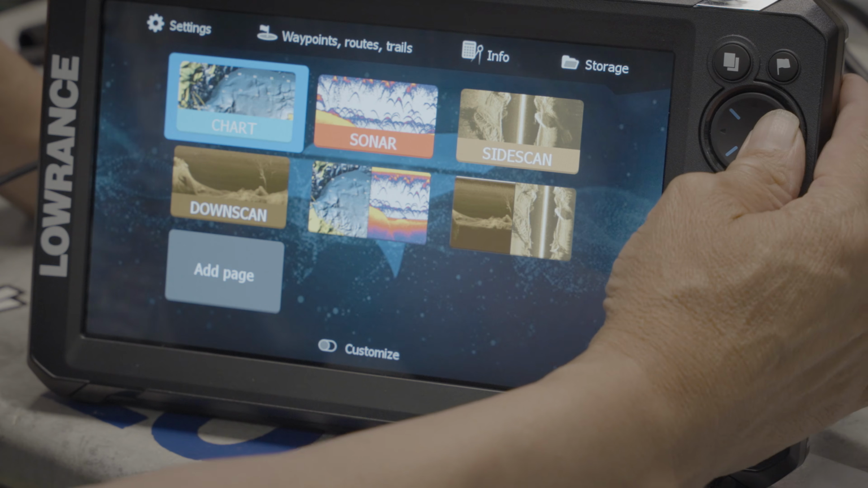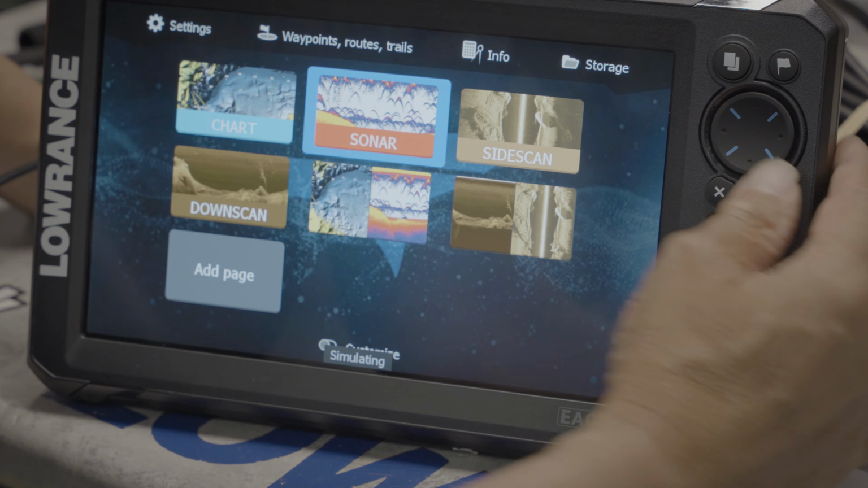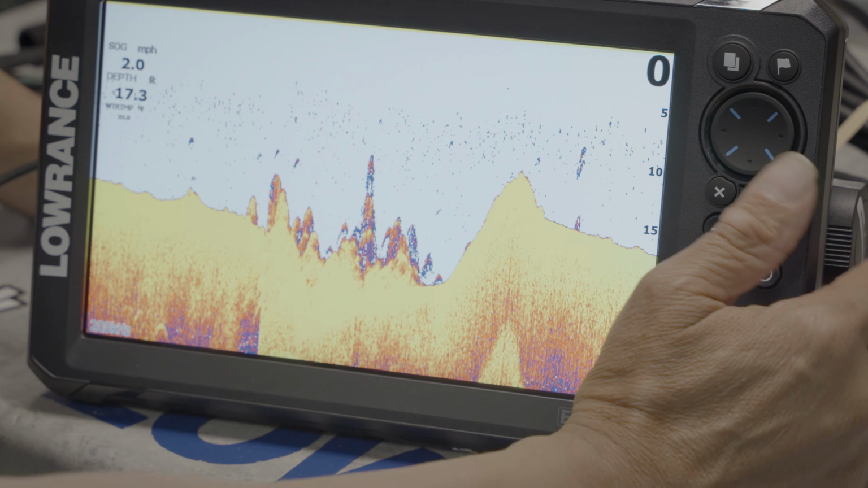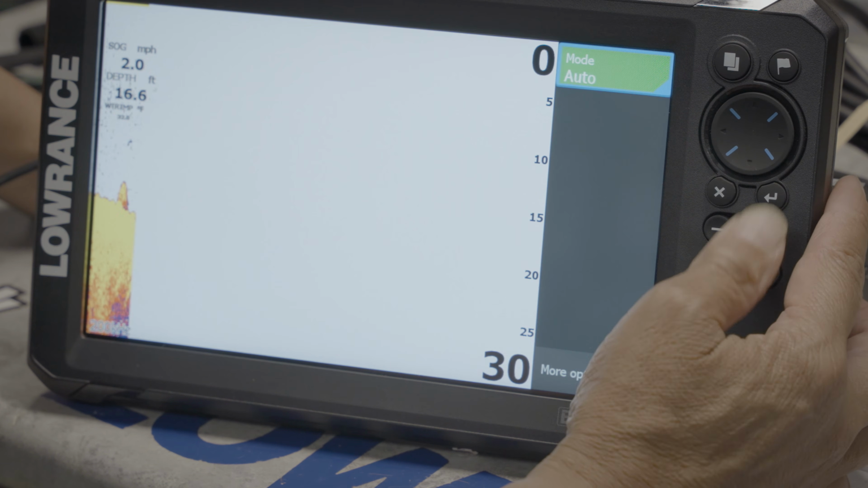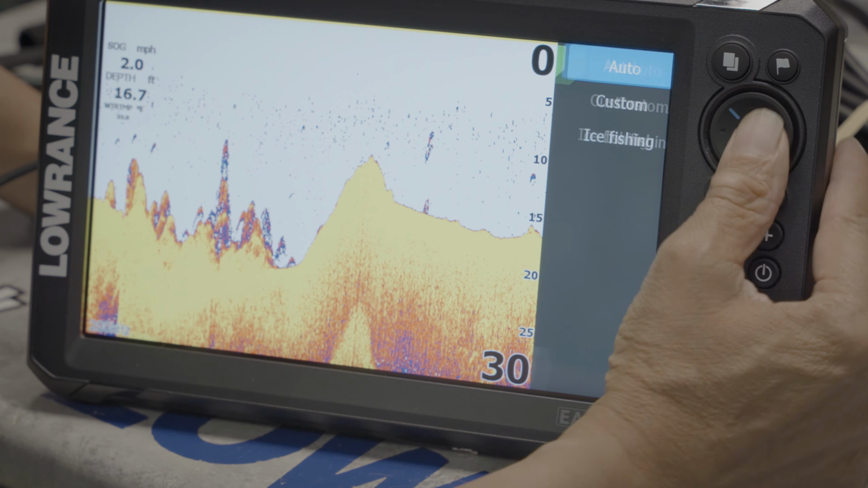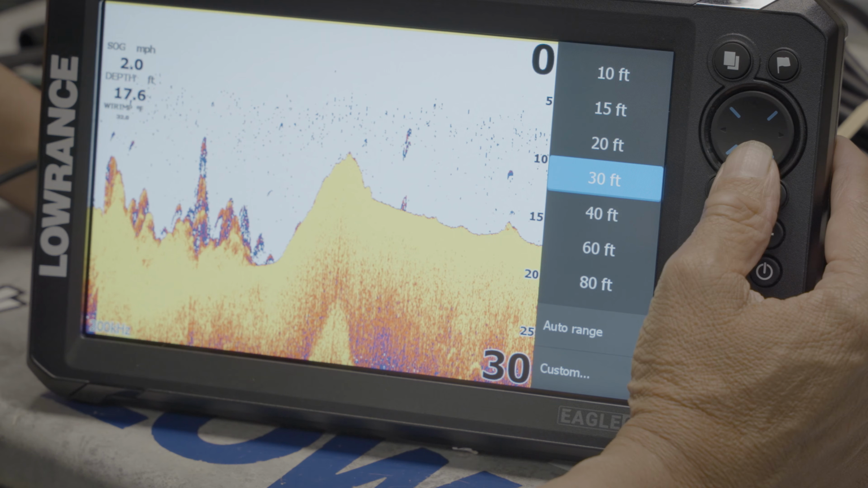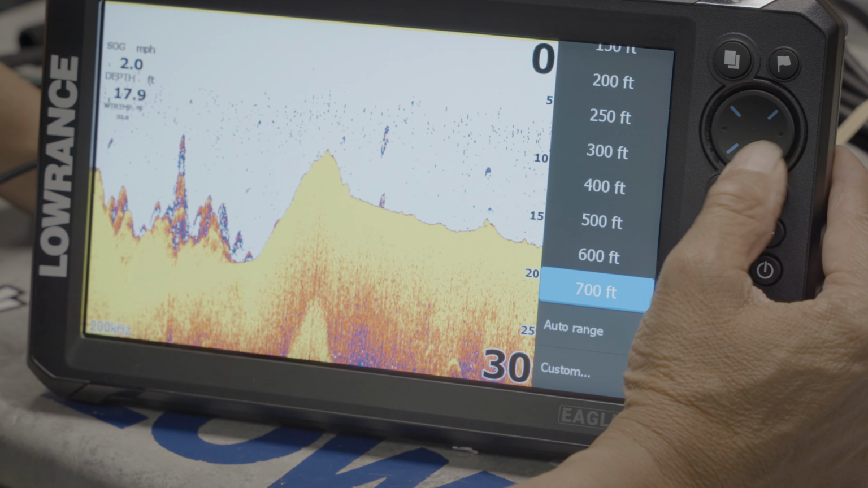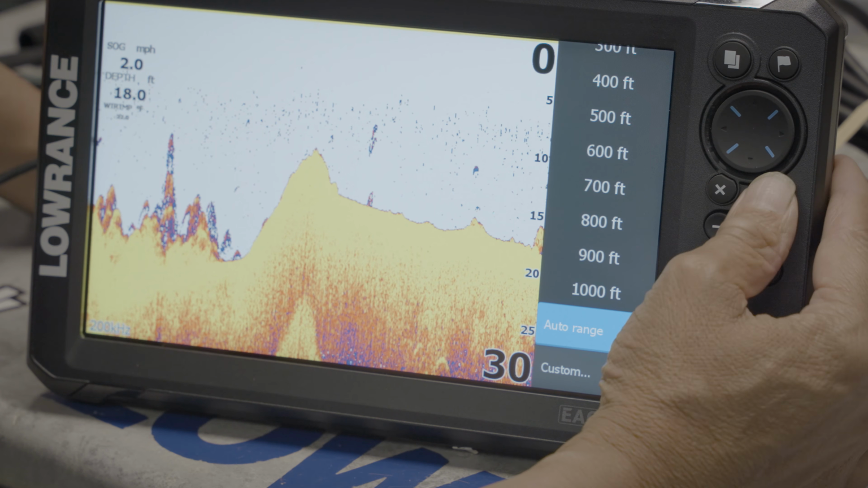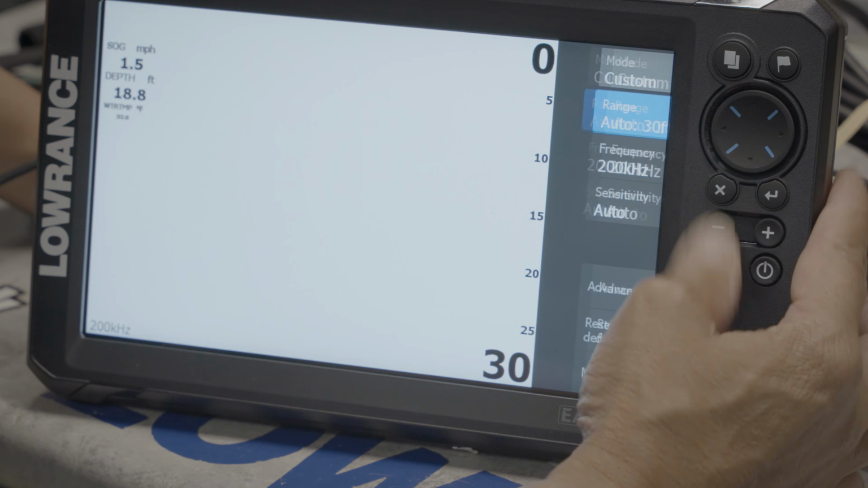Okay, we go back to our FishFinder now. We're going to customize our FishFinder. We press enter. We press the menu button once. We go to custom. Press enter. The range I always set on auto. Auto means you can zoom in from the bottom. Enter. Exit, exit. Menu once.